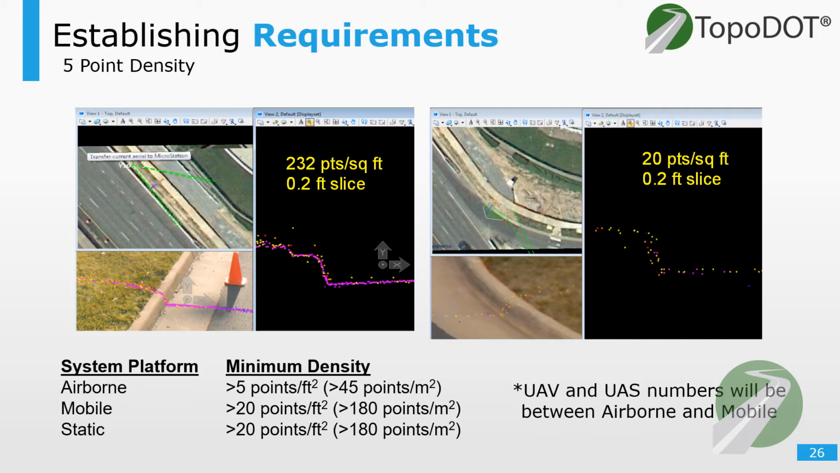For airborne data, not so much. They might see like 5 points per square foot, but in order to get higher than that, it's just going to be too expensive, which is usually the case. But with the advancements of drones combined with smaller scanners, airborne data is becoming a real possibility with those low altitude systems.